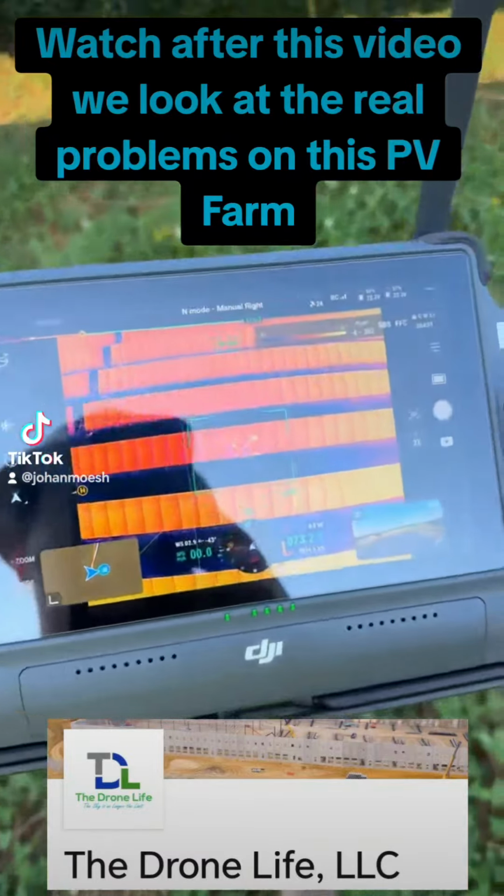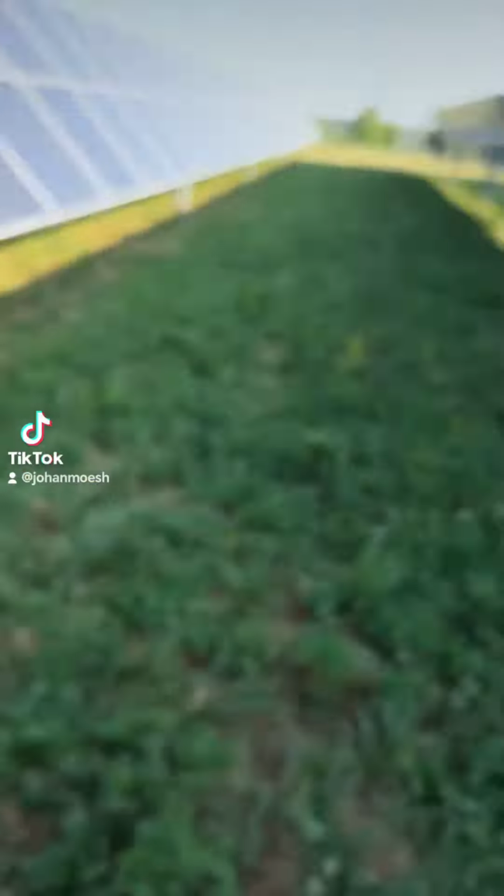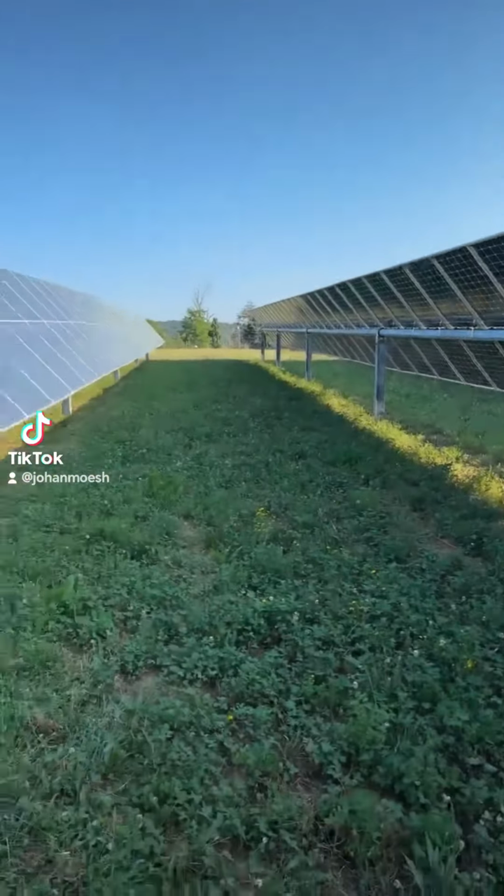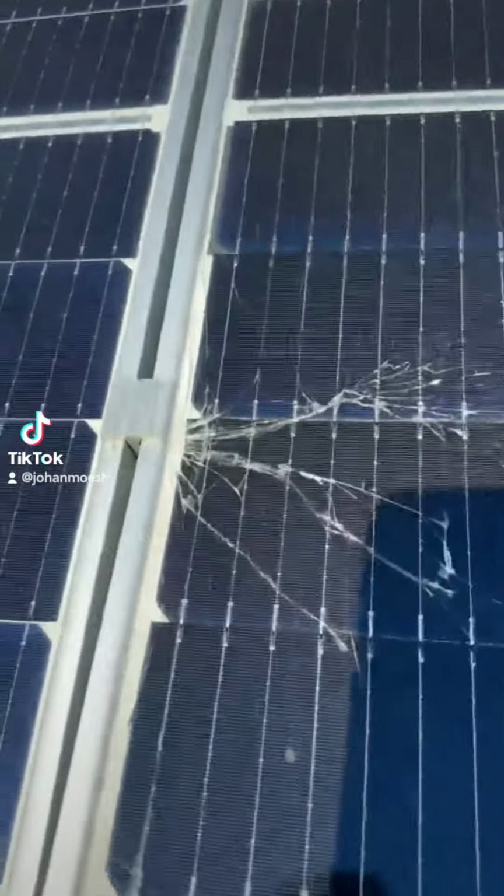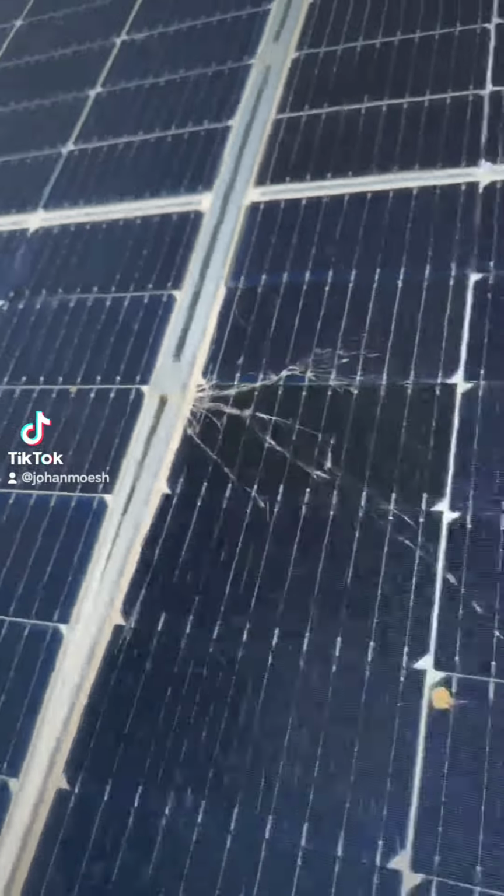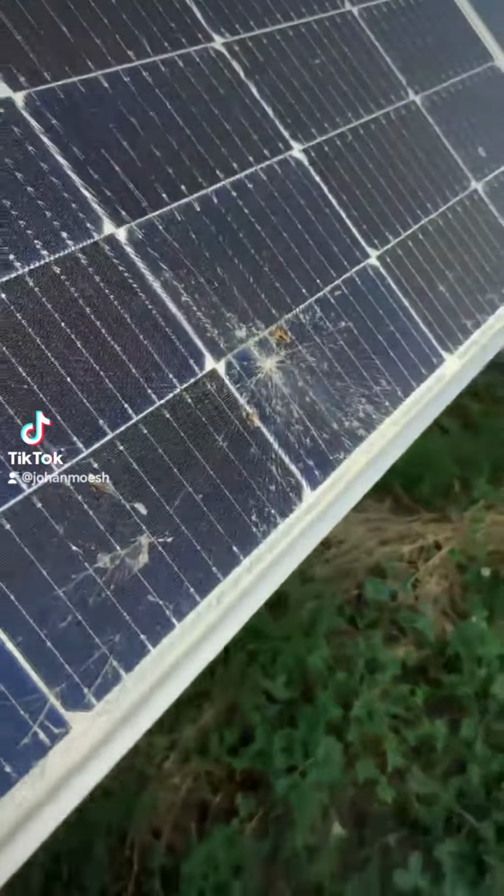So right here we have some hot spots showing on these solar modules, picked up by the drone thermal inspection. And when we walk over, take a look at what we have. We can see this one module has a bunch of cracks, probably because of an improperly installed mid clamp right there. And then we have some more on the neighboring module.